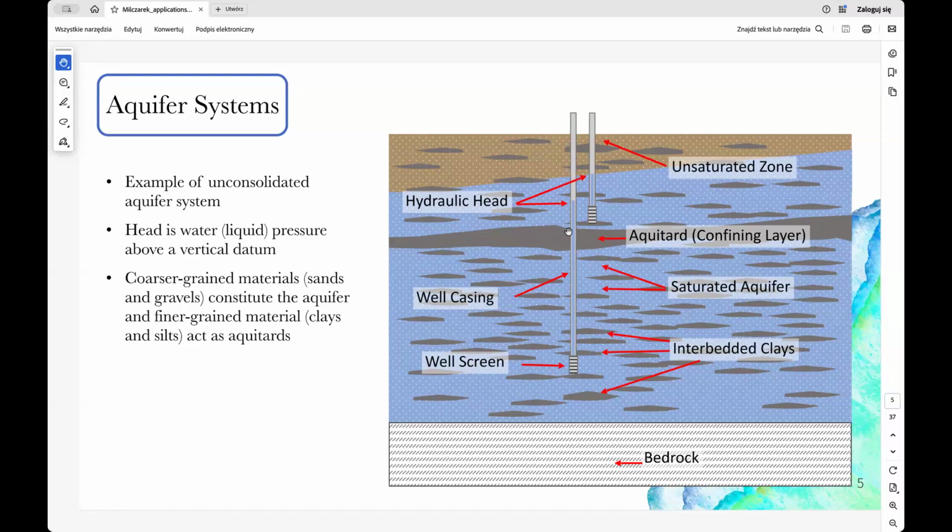Due to higher permeability, or hydraulic conductivity, pore water between coarser grained materials such as sands and gravels constitutes the aquifers. Finer granular materials such as clays and silts make up our aquitards, which help create confining conditions and pressurize the pore water. So when we talk about groundwater level, it's usually in terms of head, which is the water liquid pressure above the vertical datum. In an unconfined aquifer, the water table and head are the same.